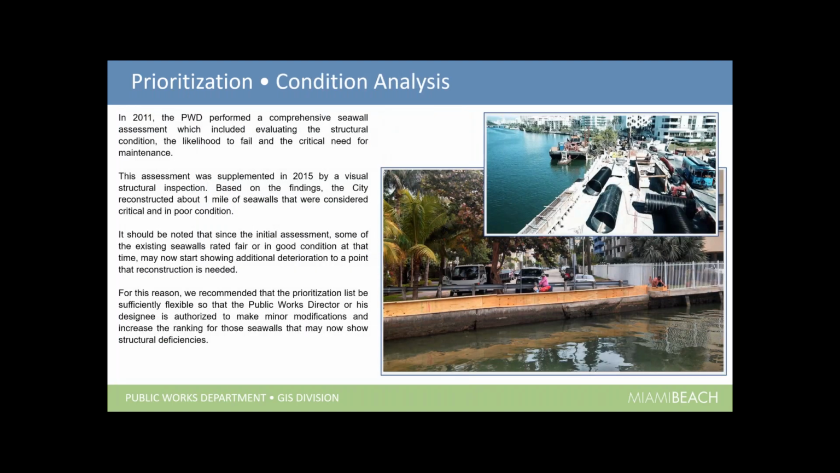Then the next step was to take into account the condition of the existing seawalls, where you can see in a photo here, some needed to be repaired right away because of the condition of the deterioration, whereas others could still hold their own for a few more years. We had already done, between 2011 and 2015, visual inspections on all the seawalls and cataloged their conditions. So that was part of the assessment, the conditions of the existing seawalls. So we have elevation, location, and condition.